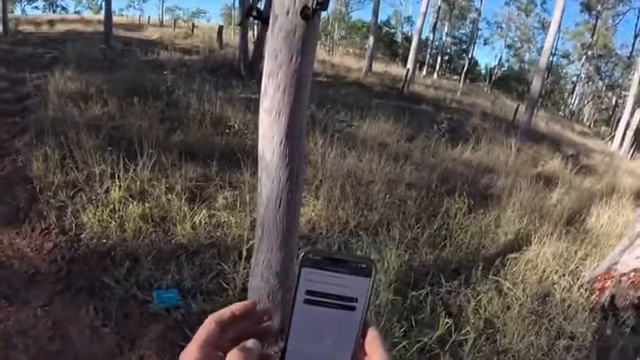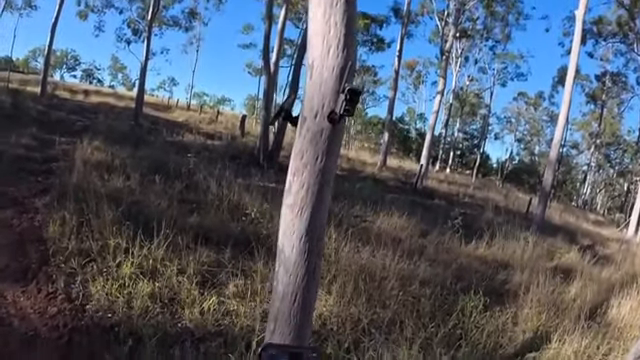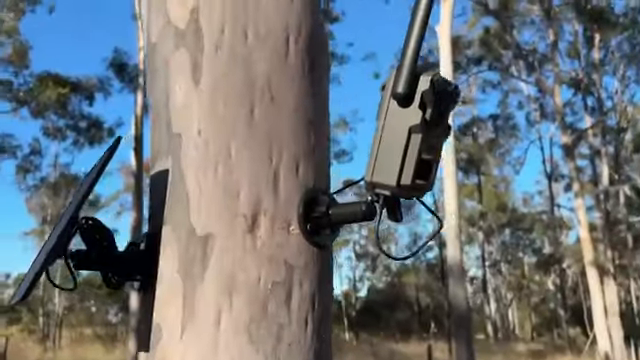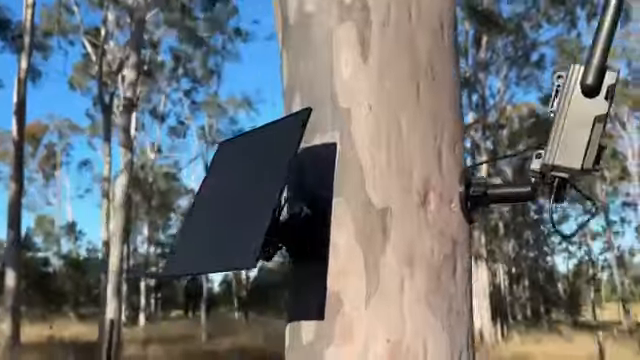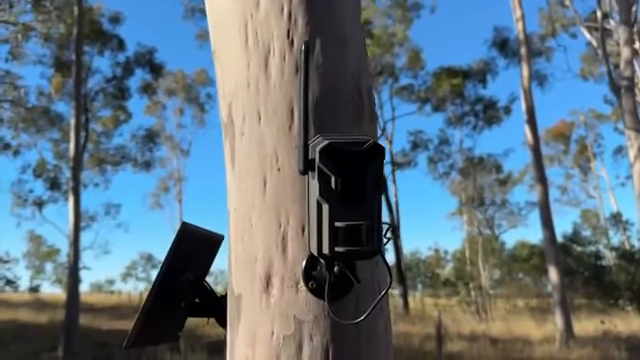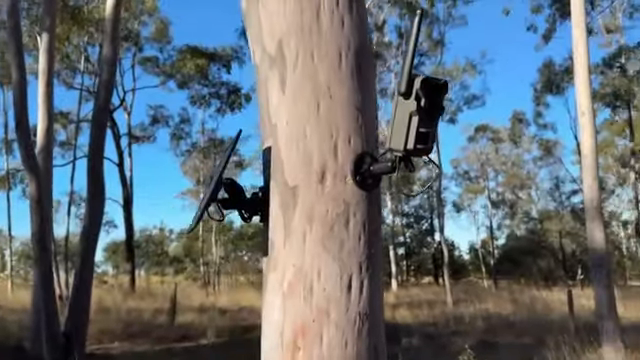You can actually send audio through, record it and send it out to actually come out of your camera. So that's pretty cool. So that's a Wish Array camera with the solar panel on the side of the tree. That's set up. Yeah, we'll see how it performs over the next few weeks.